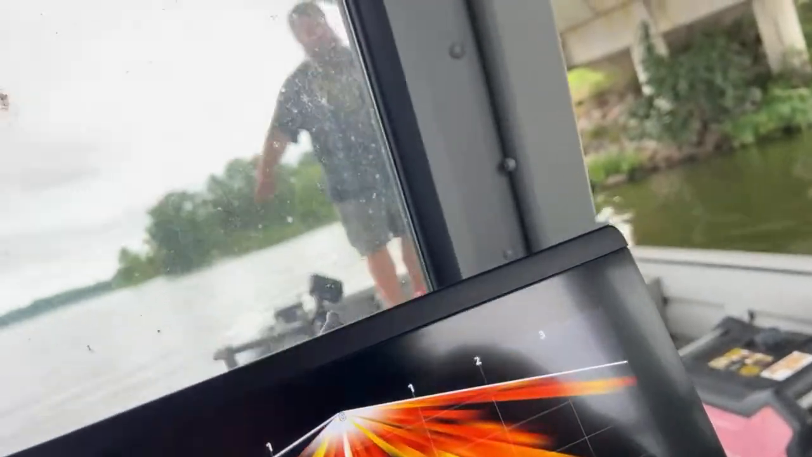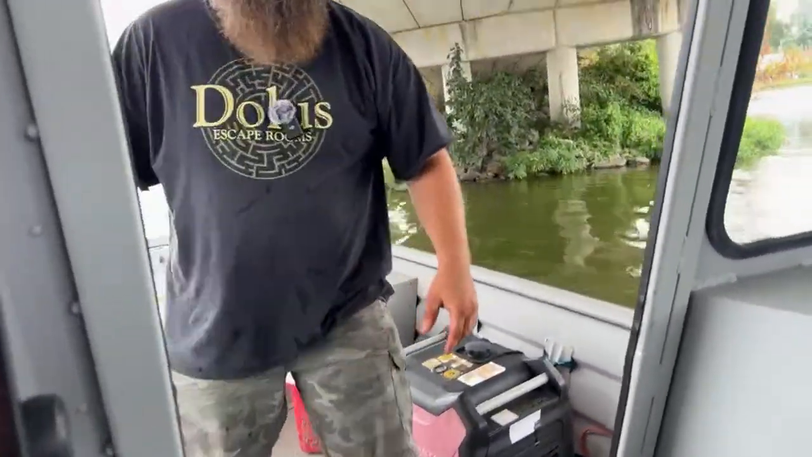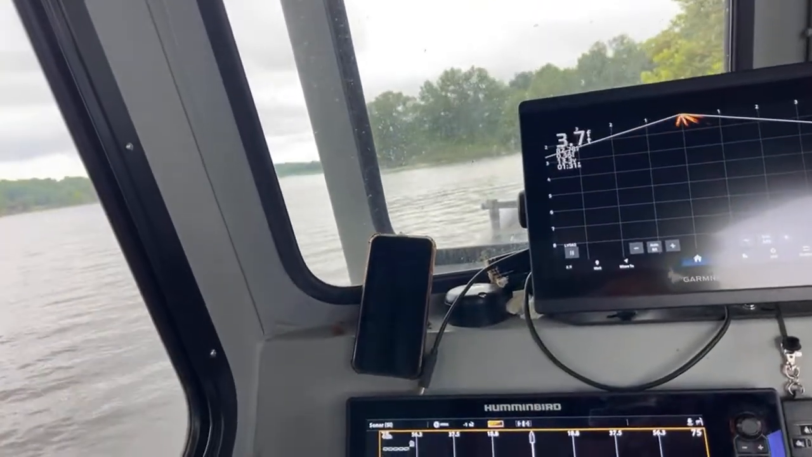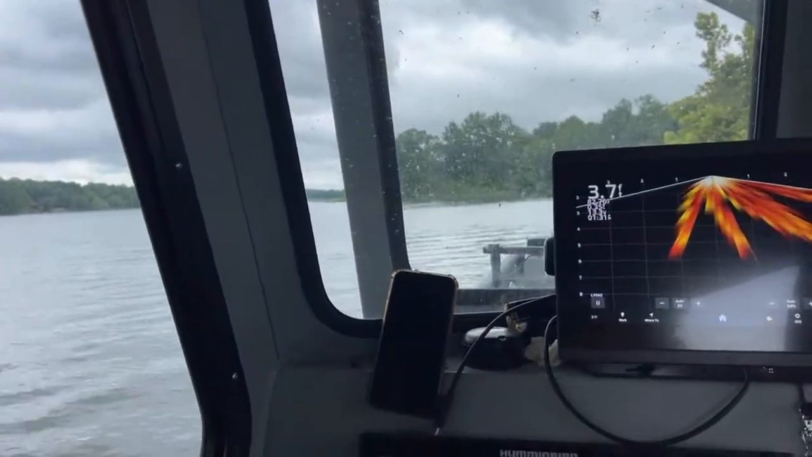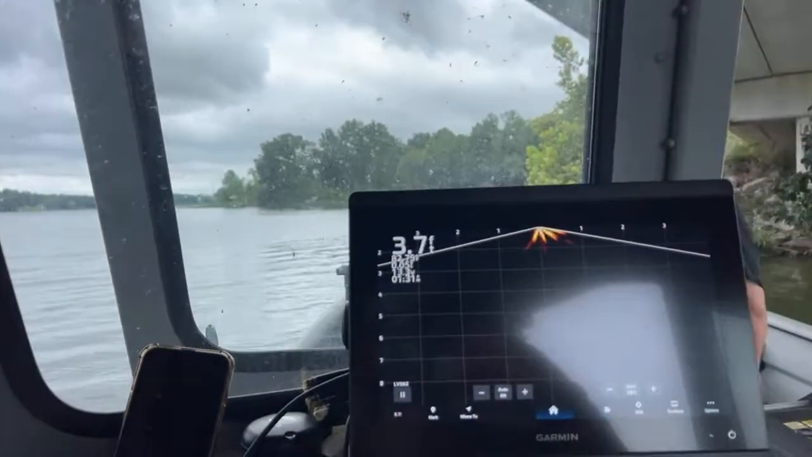Gas. Garrett's holding you crooked. Garrett was like, here, hold it. Let me get out of this area. You just go forward?